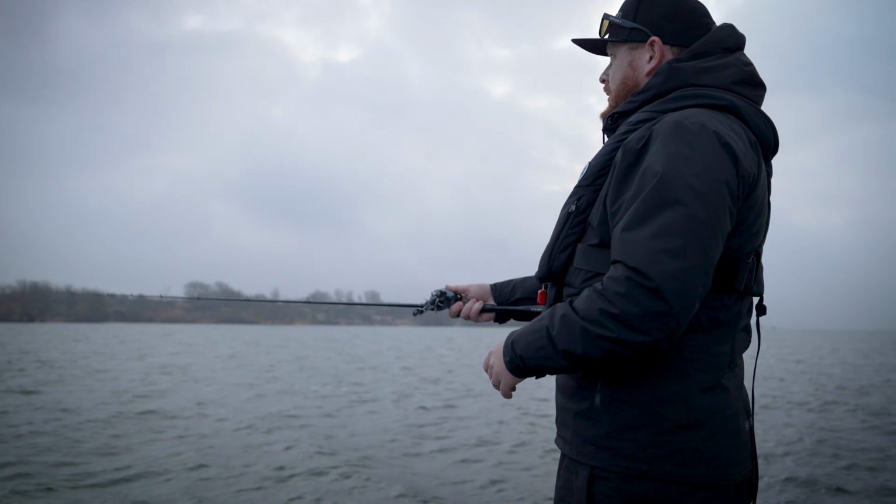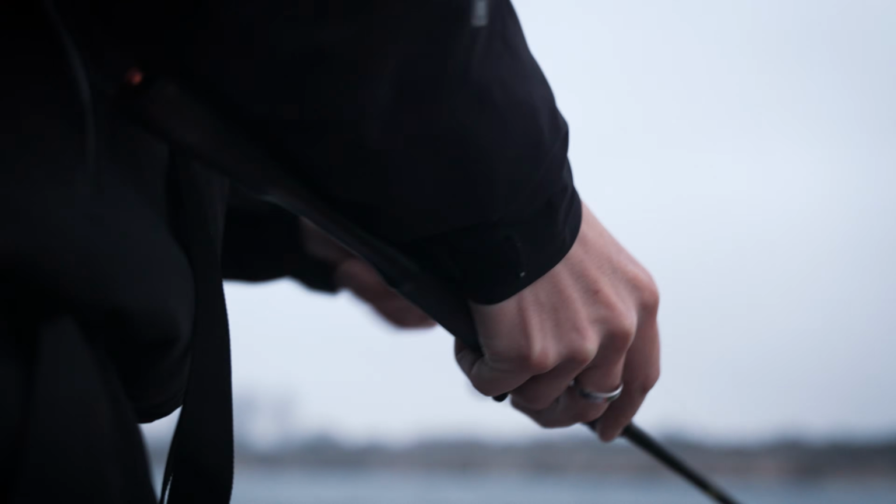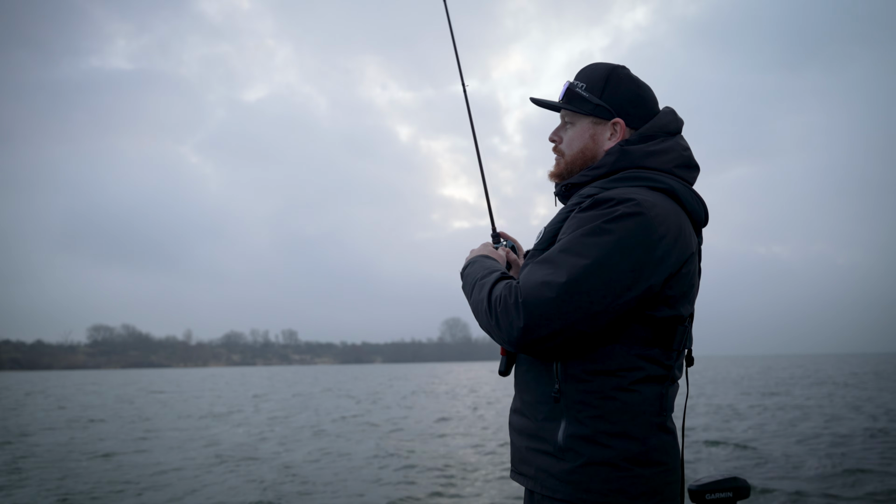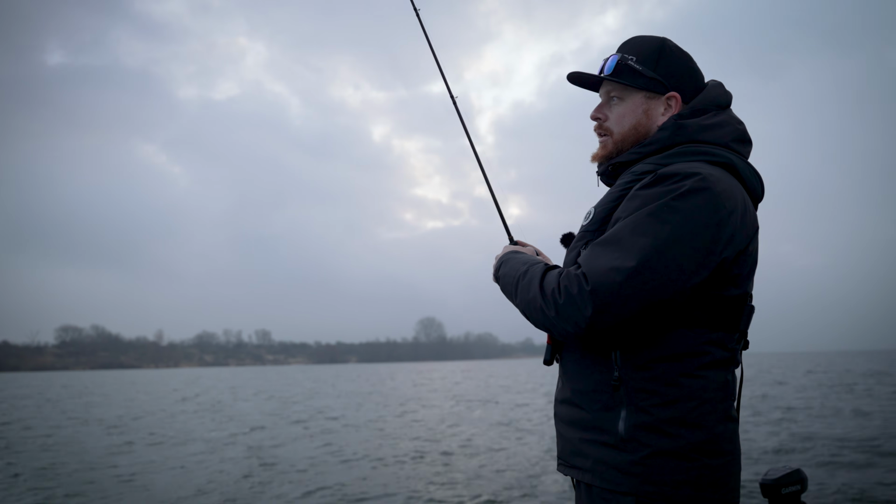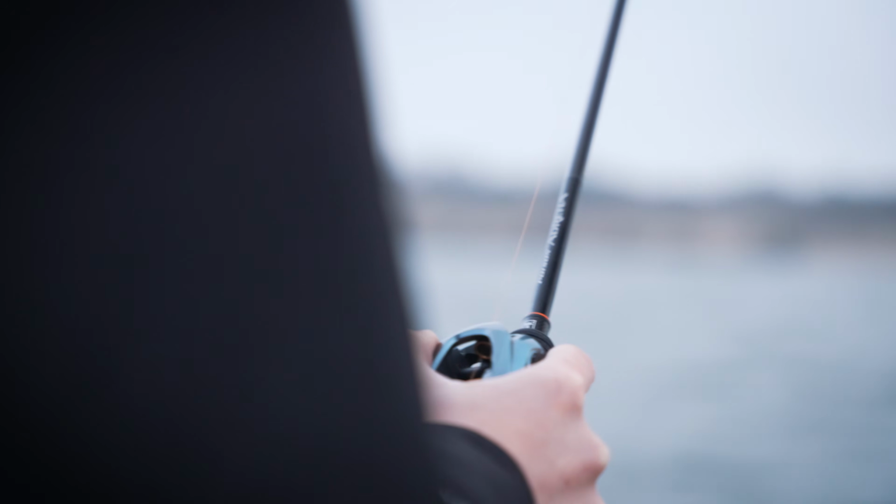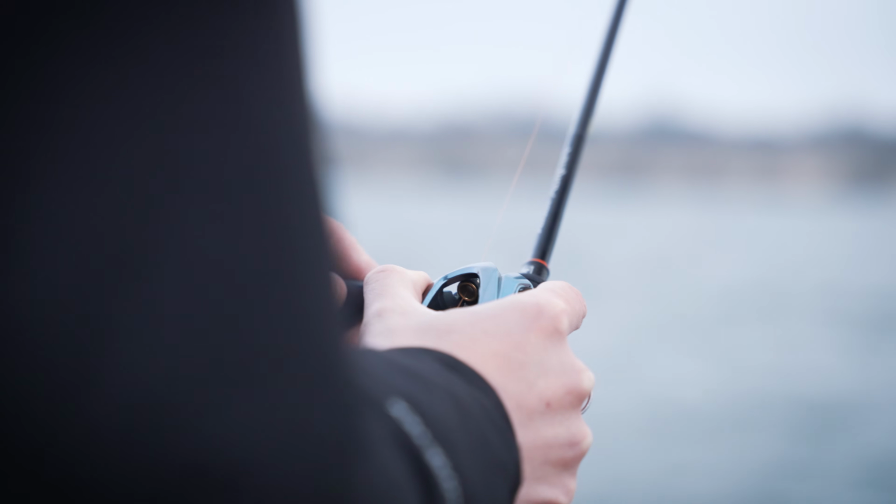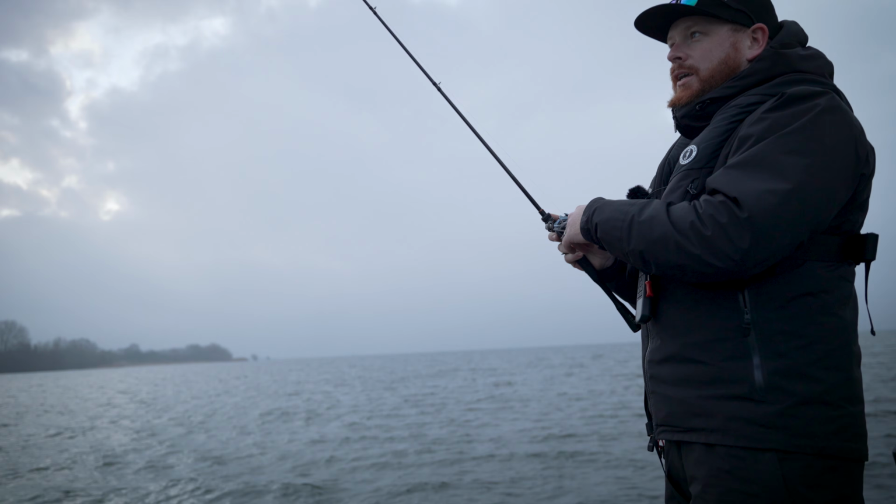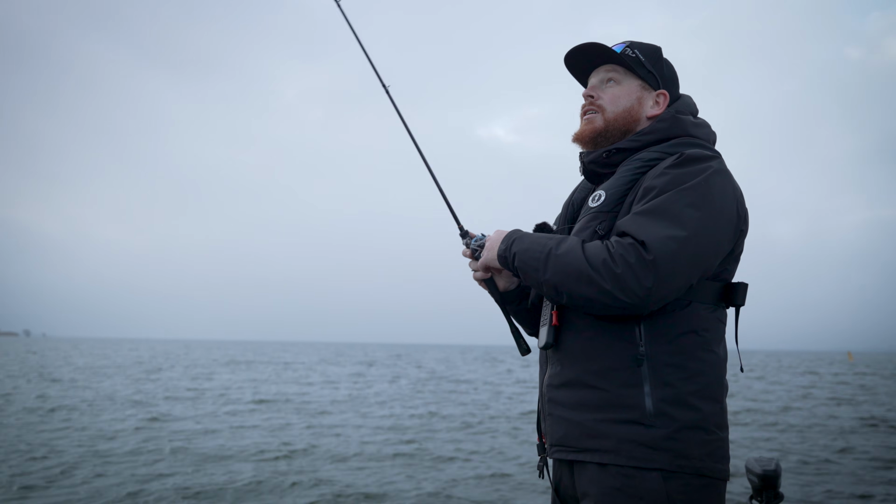Fish to the left, mate. And so it begins. So we've just seen a fish on the side scan. What we're doing at the moment is letting those chebs get to the bottom, and we're fishing over a mussel bed right on the top of the drop off. So all we're doing is getting these cheb weights to the bottom with a crawl presentation and just working them along those mussels, seeing if we can tempt one of these big Haringvliet perch.